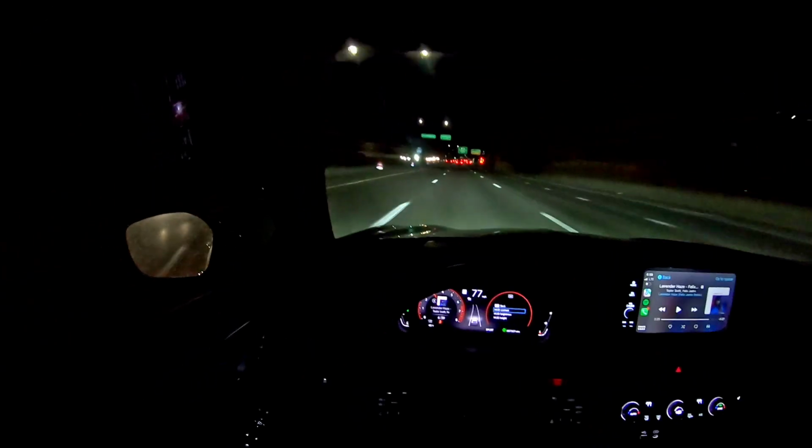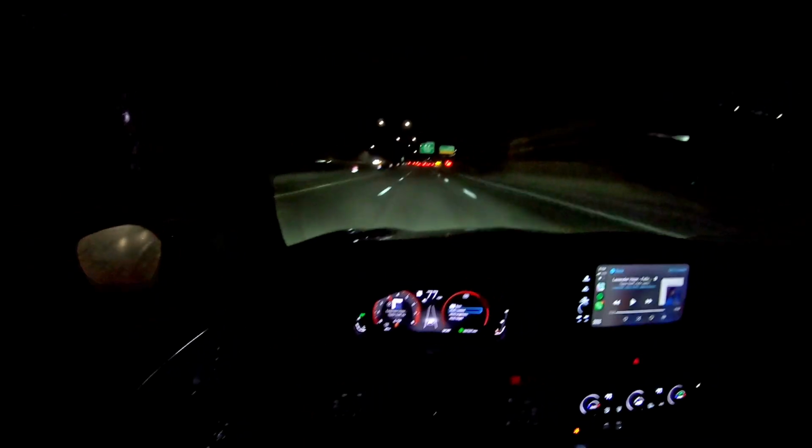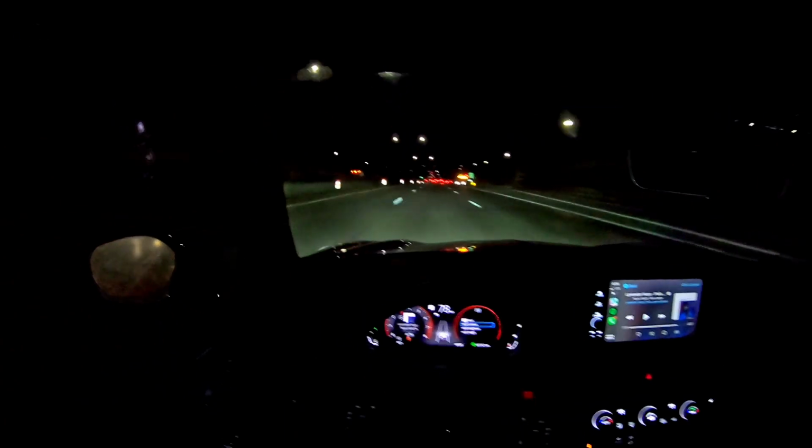And it looks like some of these lights are not even on out here. Looking a little dark. Drop down to fifth.